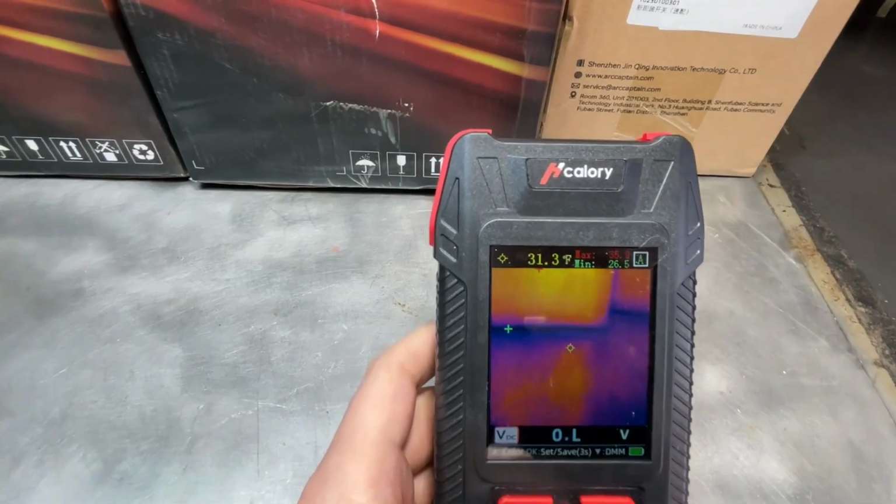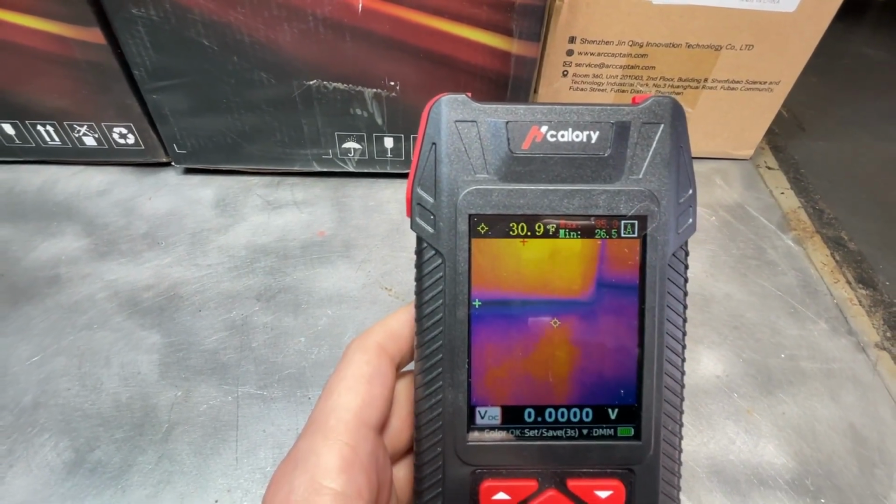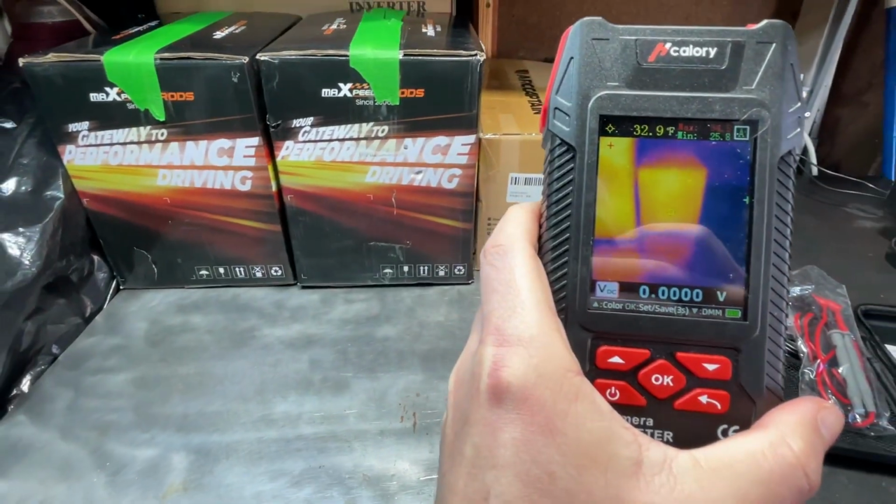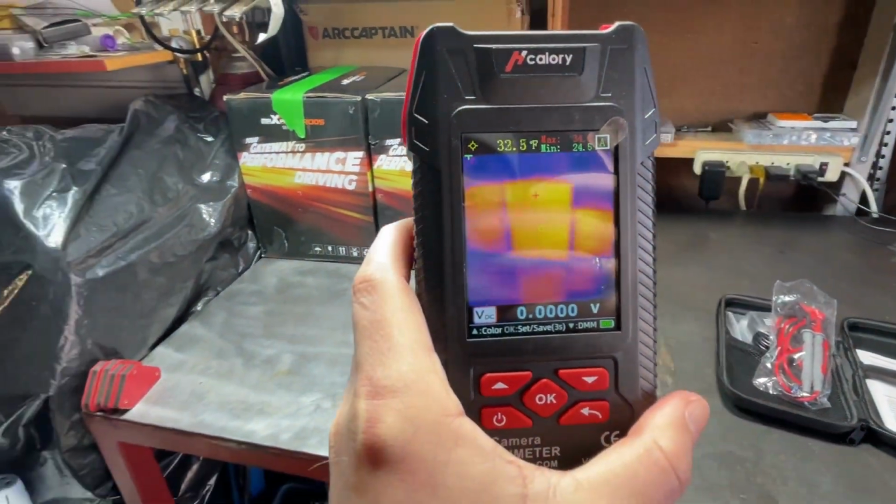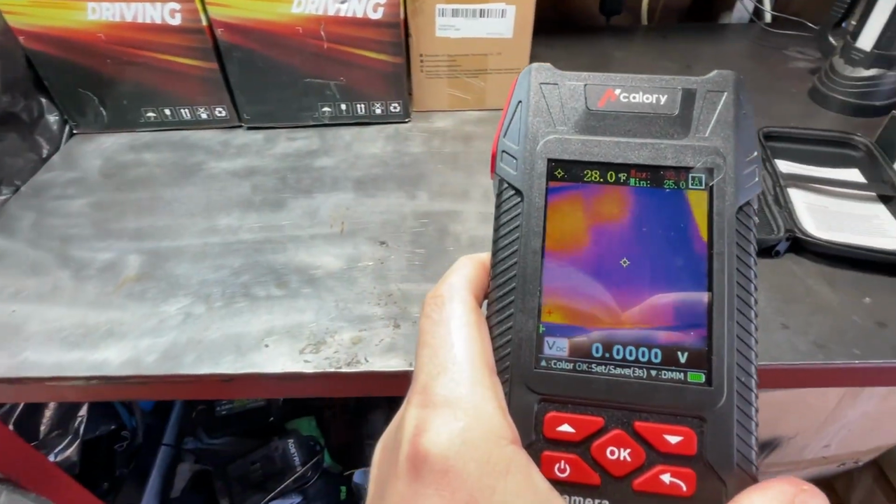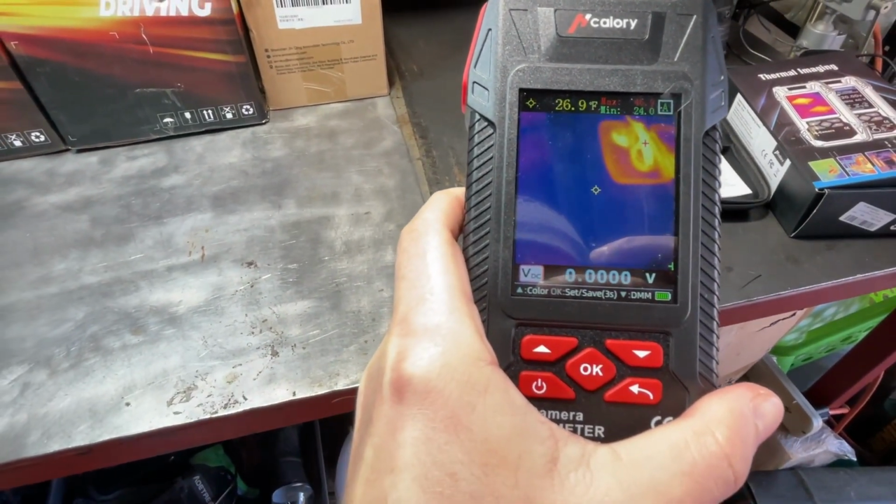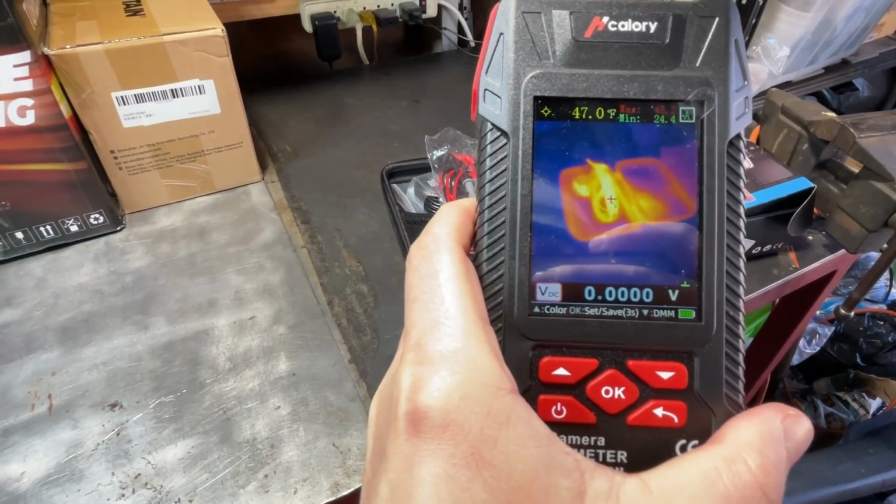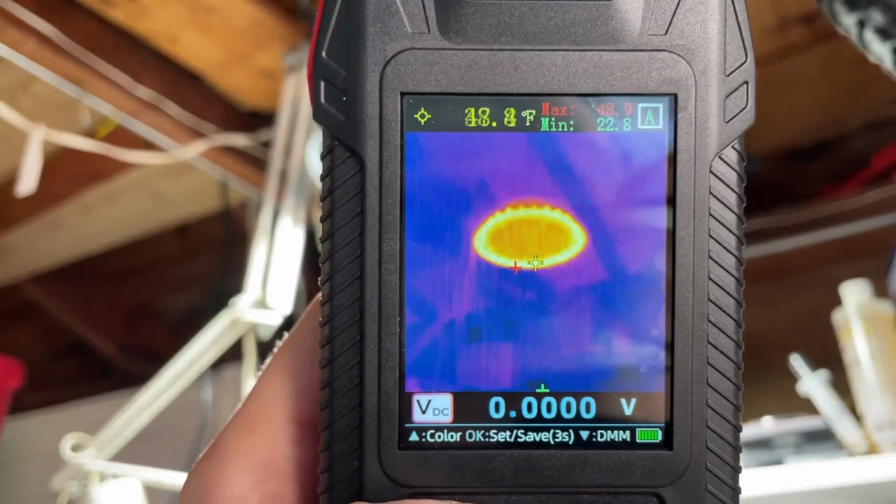I already changed the calibration and settings to go into Fahrenheit. And as you can see, we are able to see heat and coolness and temperatures. All right, so this is the camera.